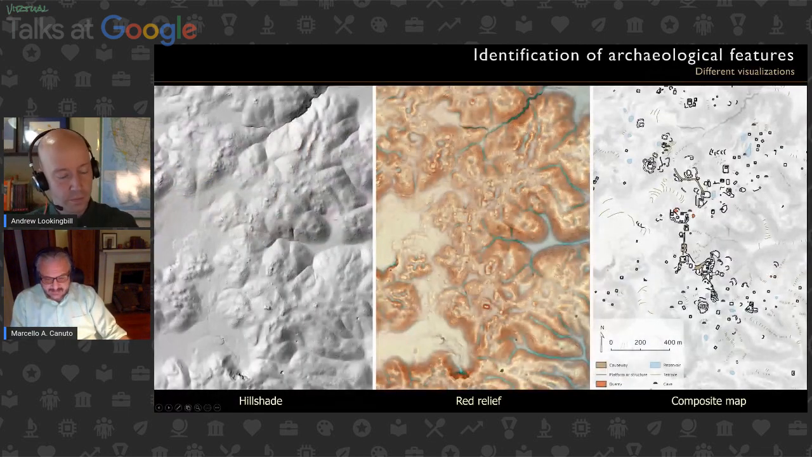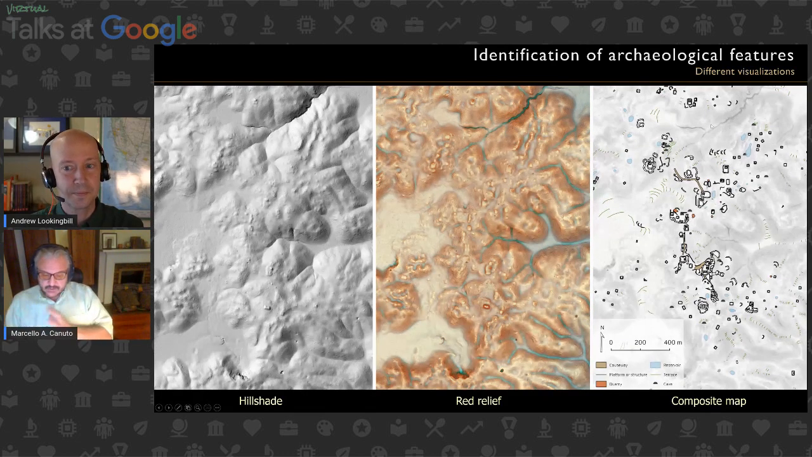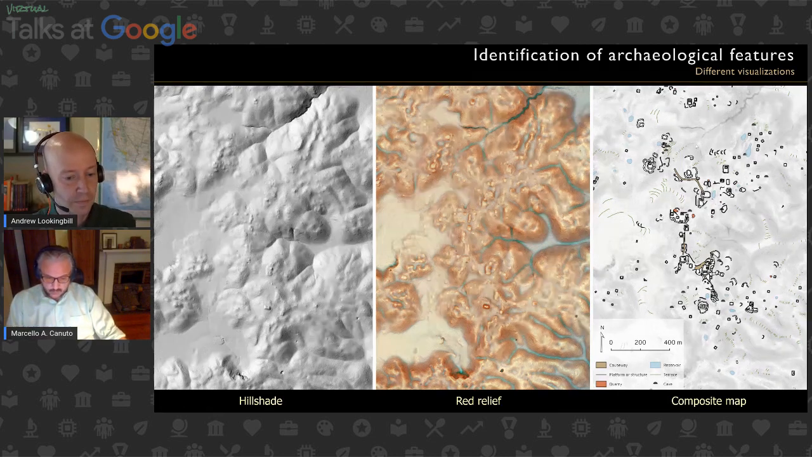So we go from a very basic 3D, what's known as a hillshade, right? It's sort of a 3D rendering, but in 2D, manipulated through various forms of visualization to then create an archaeological map that puts all of those features together using the protocols and standards that we tend to have in archaeology. This map would have taken a couple of years to do in traditional ways, and it was done in months because of it, but all done manually.